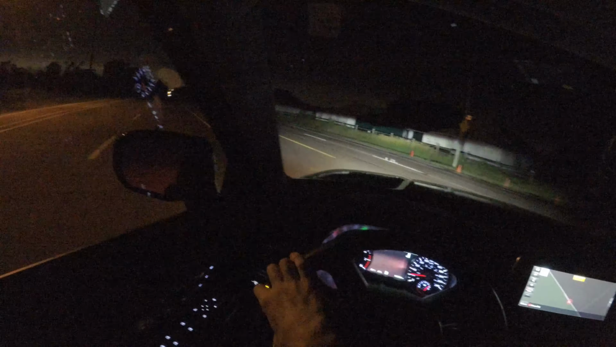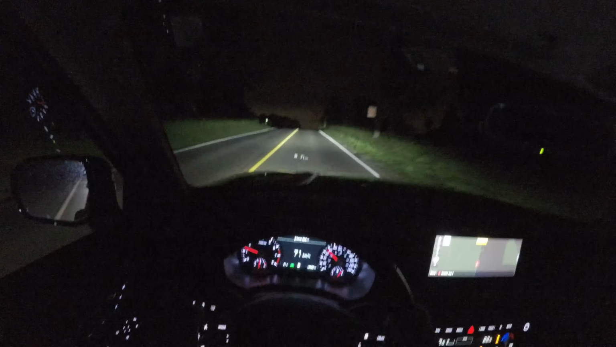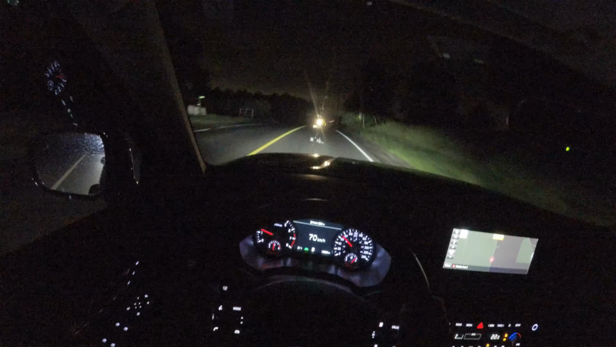Alright, but now for the end of our POV drive here, just the last couple of meters on a bit more of a busy road, so we might see a little more activity from our automatic high beams. But he's pretty unhappy with me going not even the speed limit, as in we're a little faster.